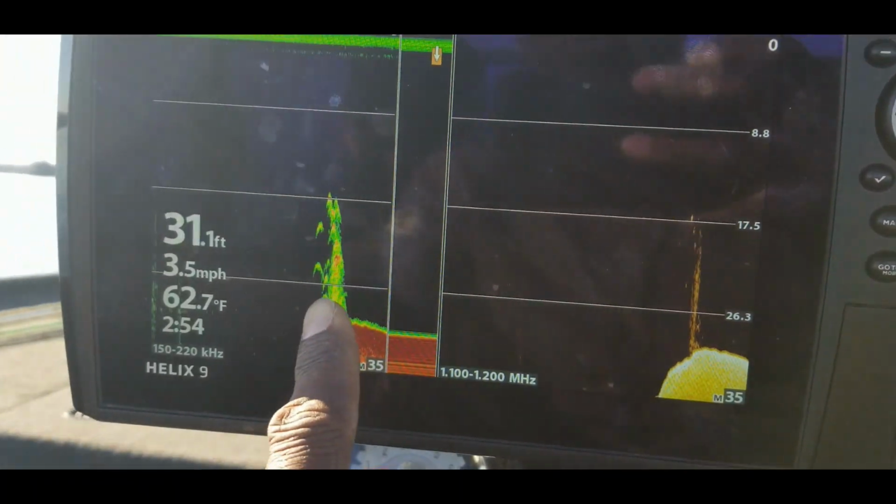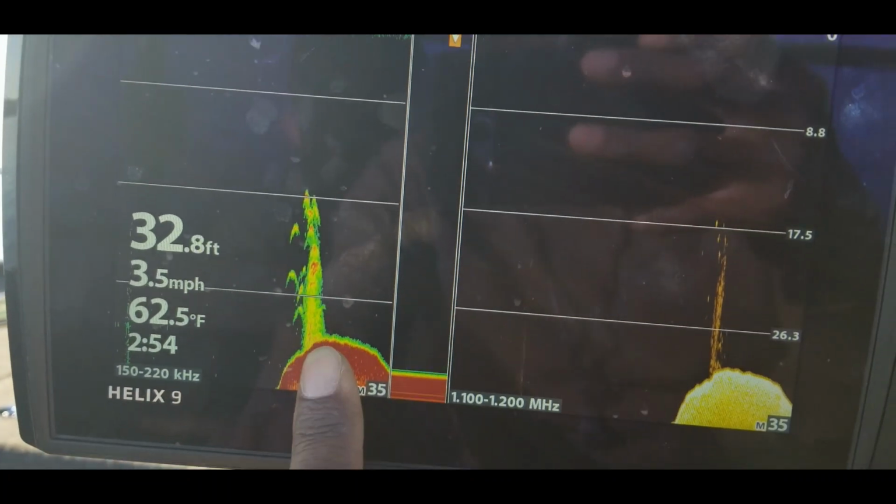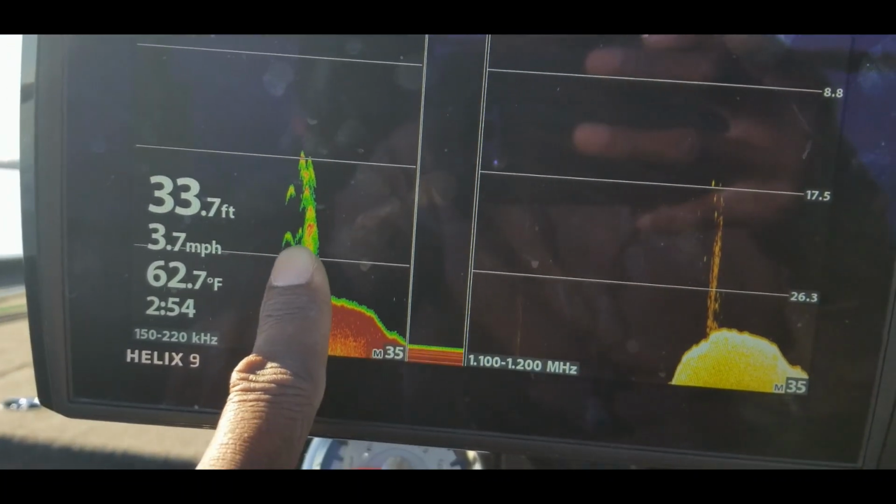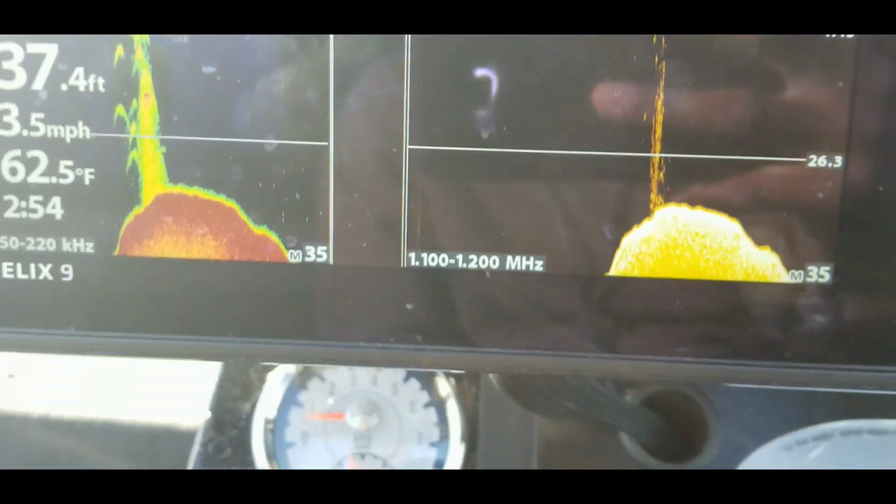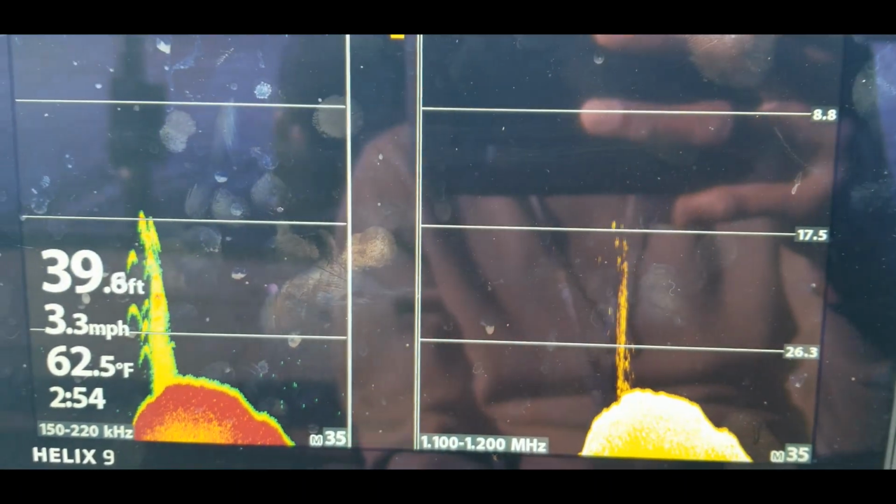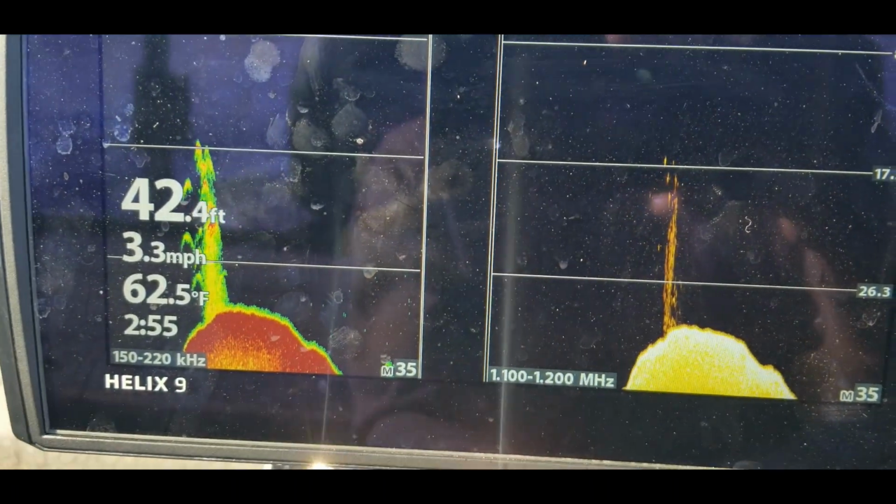Alright, so this is what we are looking for, guys. You can see some standing brush pile, something right there. And you can see those fish, 1, 2, 3, 4, 5. There's some right there inside of it. You can look over here on this side and see the dots on there. So if you can see those there, that will tell you that not only are there ones there that you can see, but there's generally going to be more around it that you do not see.